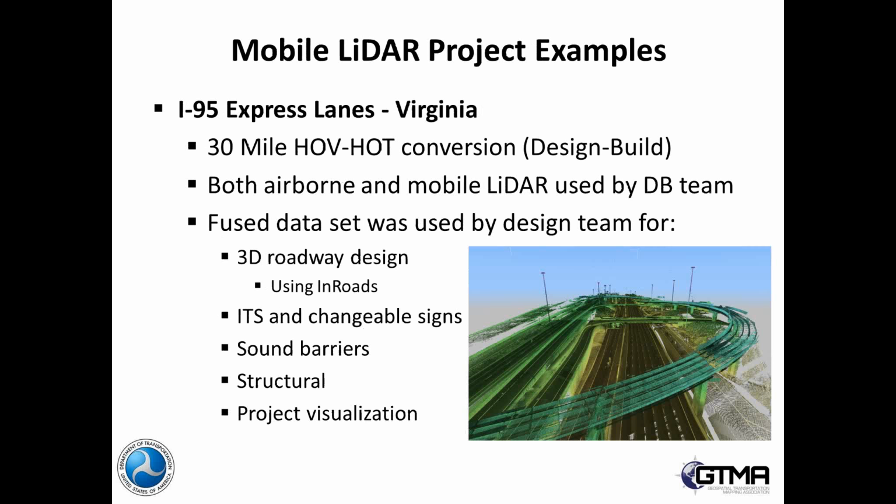Okay. So with that said, let's talk about a few projects that we've been involved with at HNTB. I-95 Express Lanes is a 30-mile long project currently under construction. It is a design build. The purpose of it is to convert the current HOV lanes to HOT, so from high occupancy vehicle to high occupancy toll. In order to do this project, we actually acquired both airborne and mobile LiDAR, and then the data was fused together into a single data set.